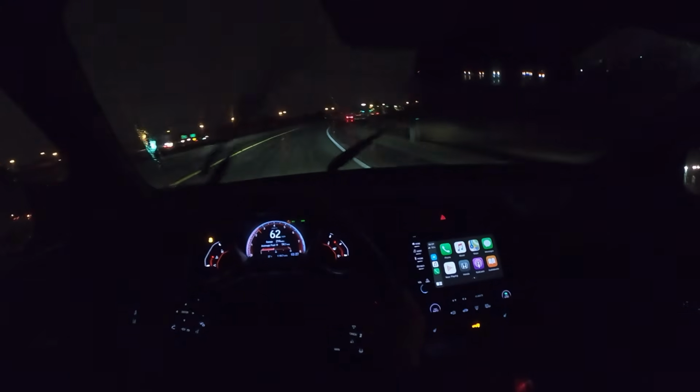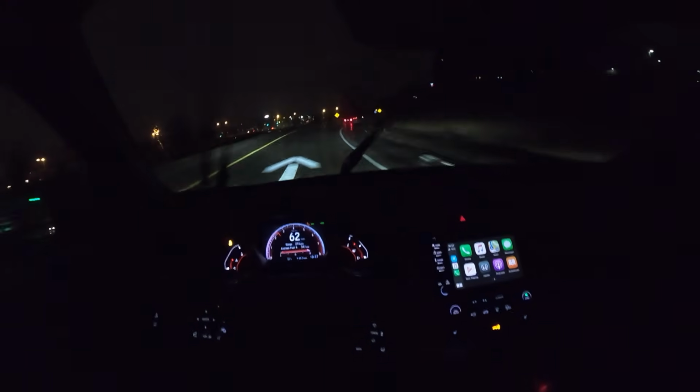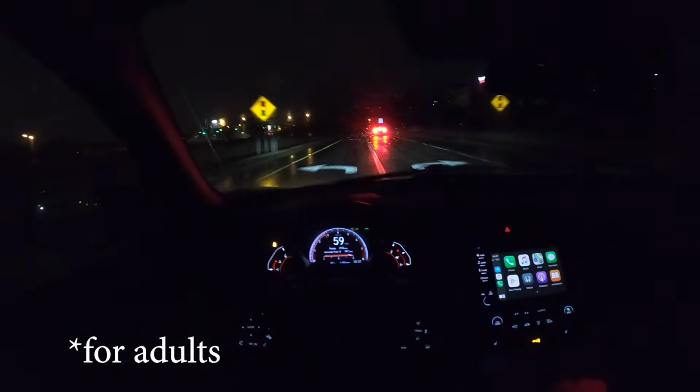This Civic Si, it's not as weird. It's more spacious. It's a little bit more practical. You have more room in here for life things. The back seats are pretty usable. The Veloster N doesn't really have a usable back seat. It's pretty tight back there. The shifter in this Si is better. It's a little bit of a toss-up. It kind of depends on what you're looking for.